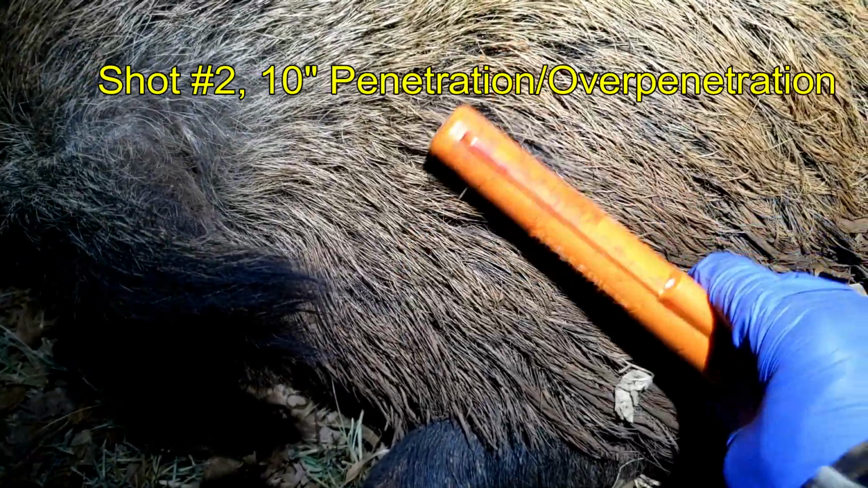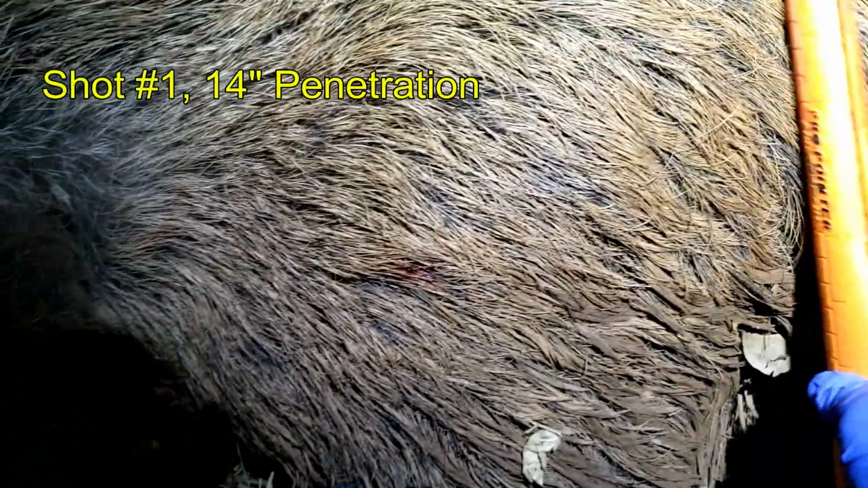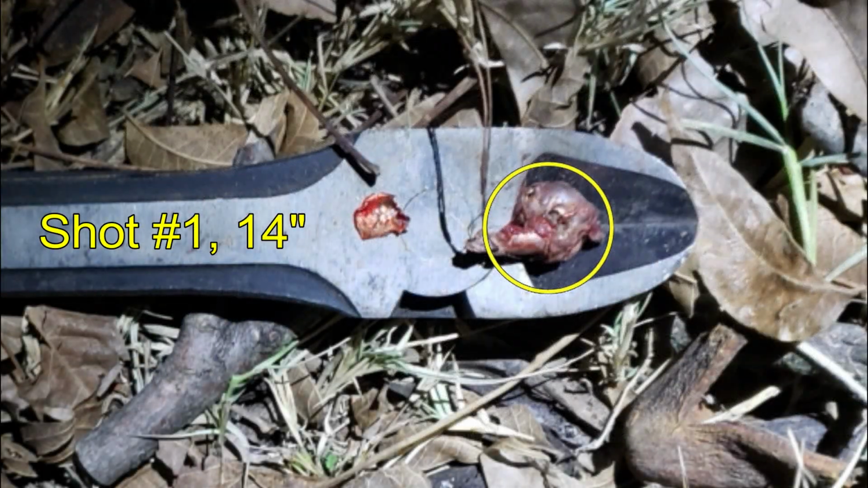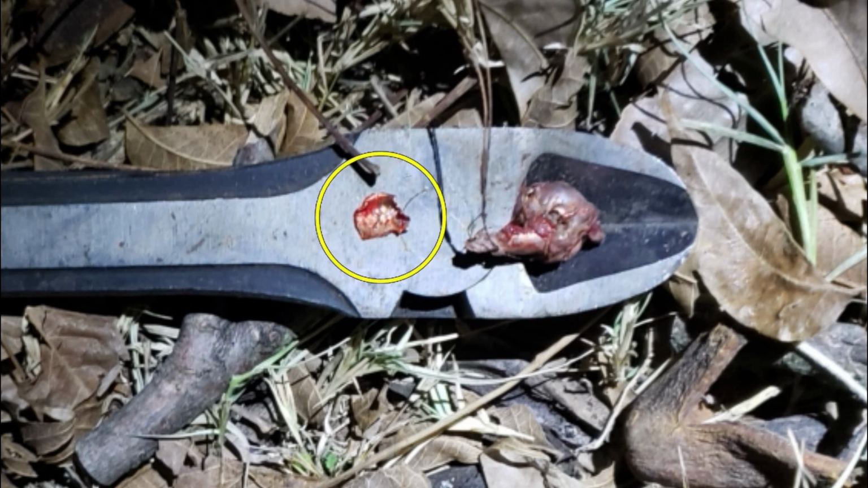I think that's from my second shot. That was a finishing shot. And this is going to be my first shot up here. This is the bullet from the first shot that penetrated 14 inches. Had it had just a little bit more energy, it would have completely exited, but as it was, it was caught in the skin with part of it hanging out of the side. And this small piece of jacket is recovered from shot number 2, recovered from just underneath the skin at about 10 inches of penetration, the rest of the bullet having exited.